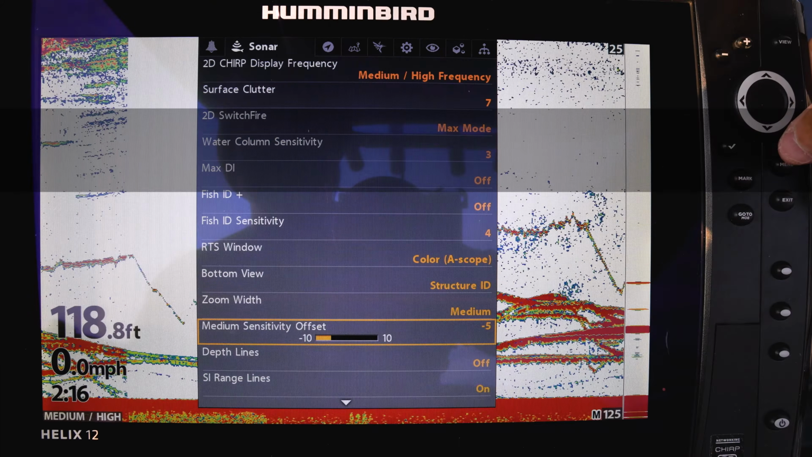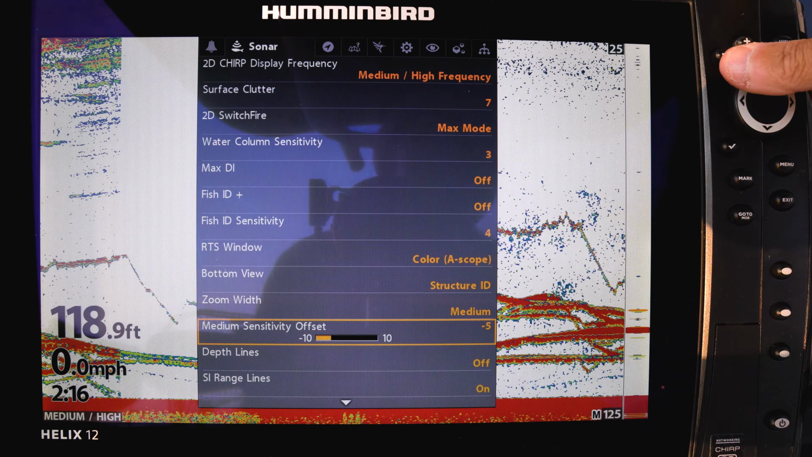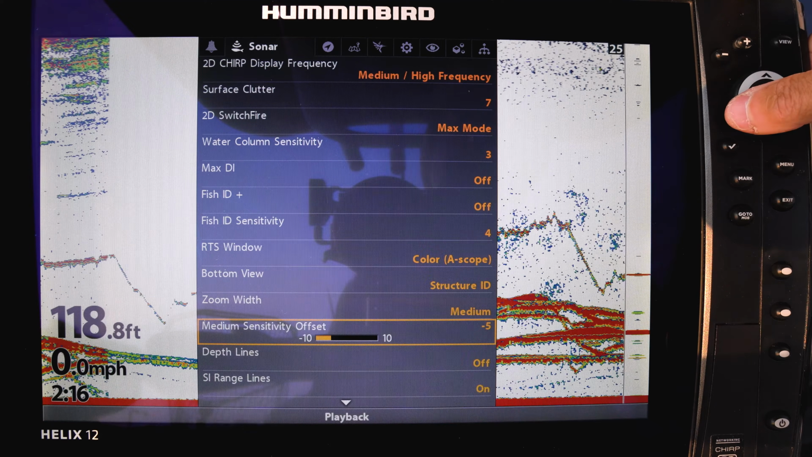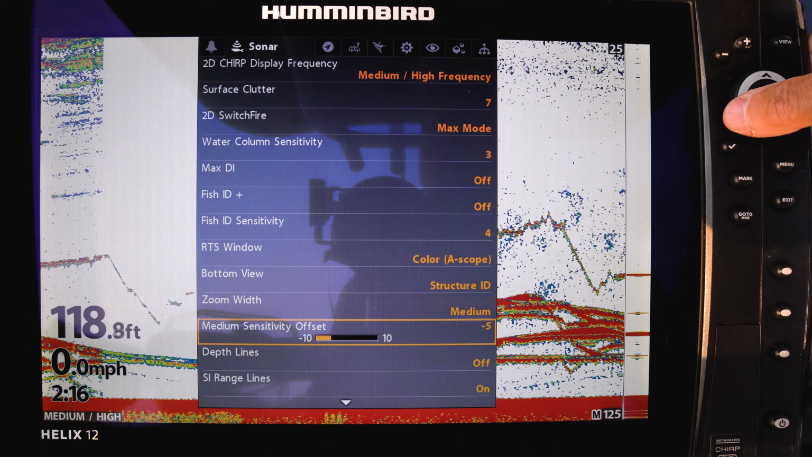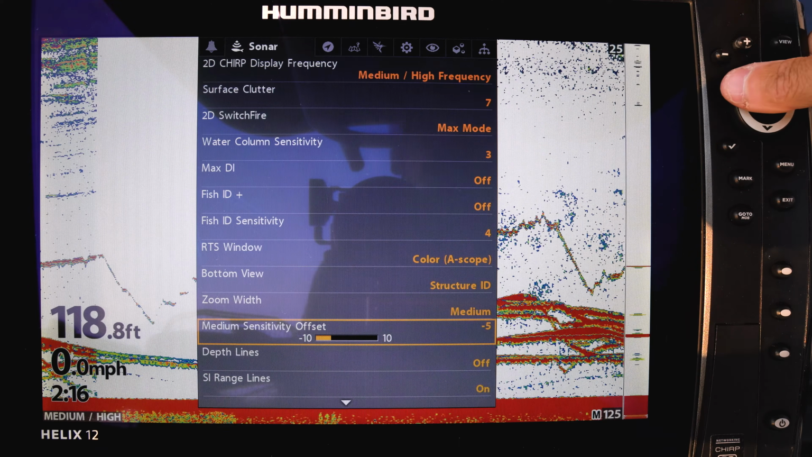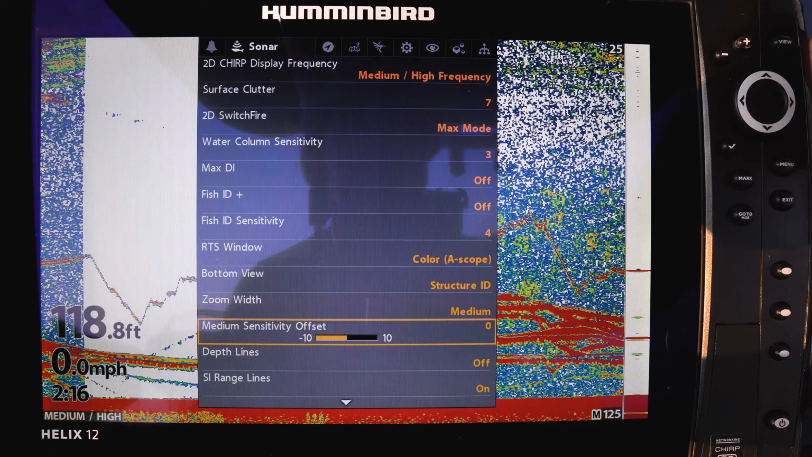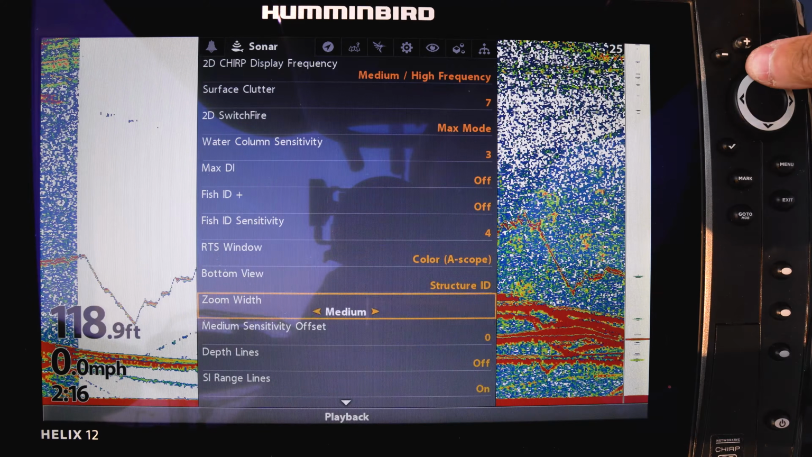The medium sensitivity offset is another important setting to dial in on your fish finder. Typically, you'll only have this setting if you have a dual beam sonar, meaning you have both high and medium frequencies available to you. It represents the range of your medium frequency range in reference to your high frequency range.